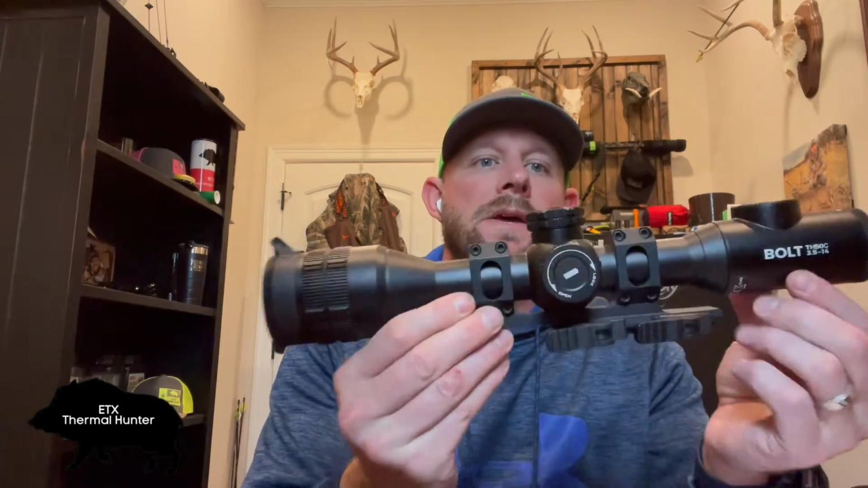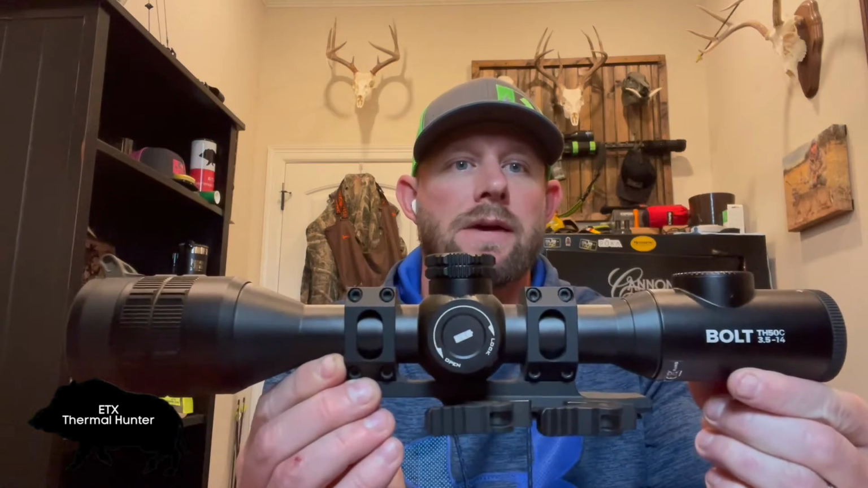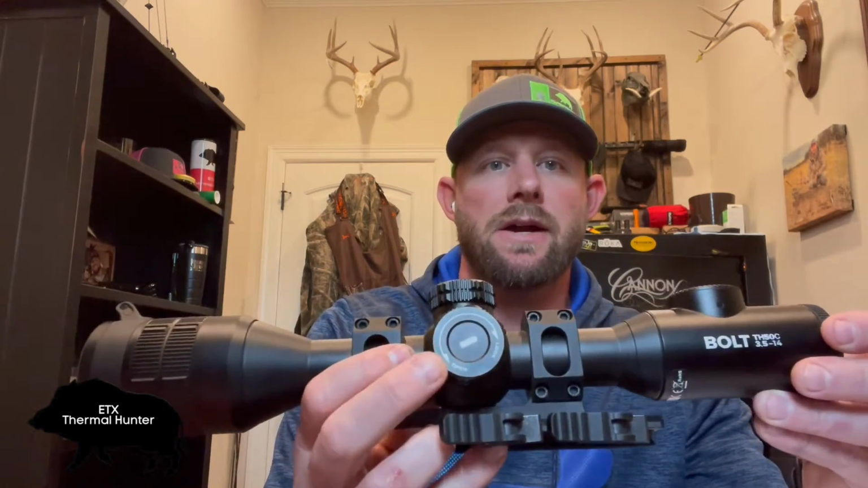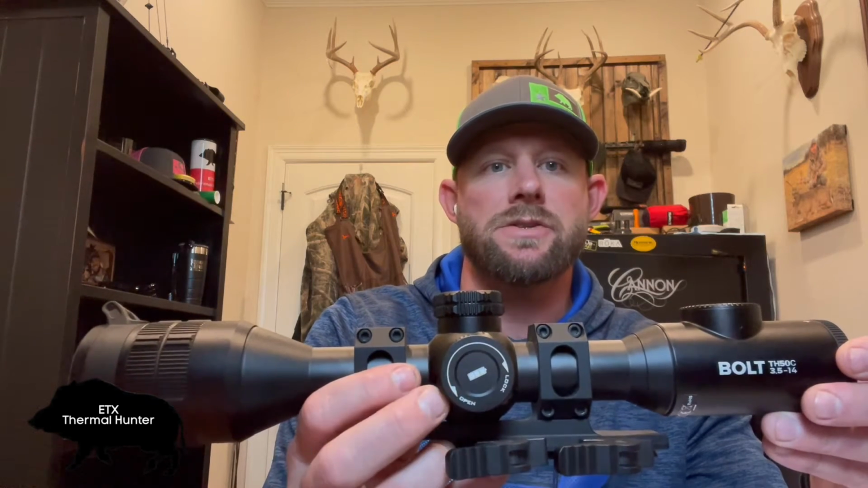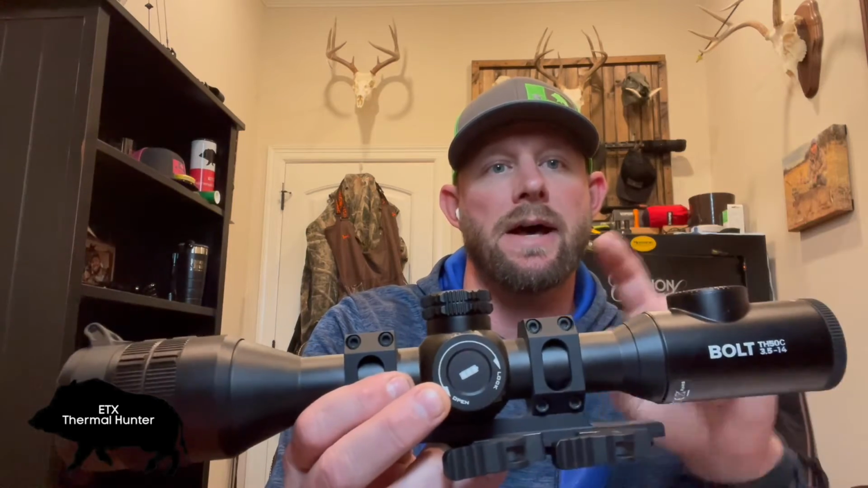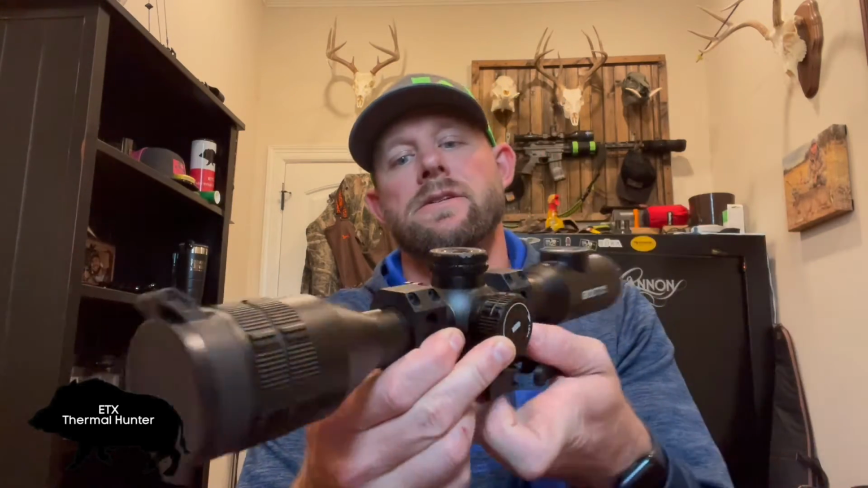But first, I want to give you a quick walk around of the scope. It's got a form factor very similar to a traditional rifle scope. It's got your power button right here. You can change your color palettes, your contrast, your highlight mode. You can also take images and start and stop your video recording with this button. A long press on the power button will put it in standby mode, but we'll talk more about that in the specs. On this side right here, it's a removable turret cap. This allows you to put an 8500 or an 8650 battery in it, in addition to the battery system that's already on the scope. We'll get into that in the battery system talk.